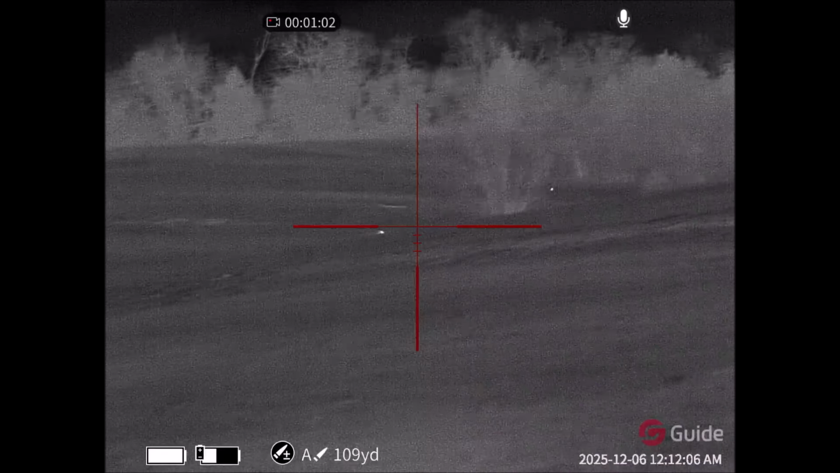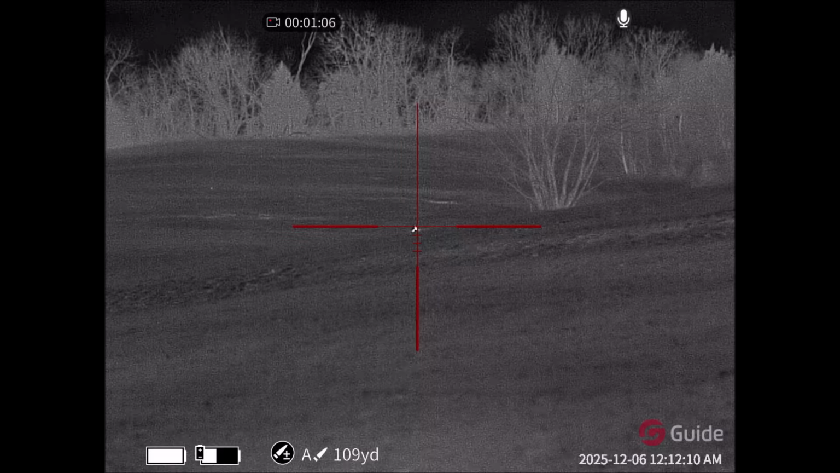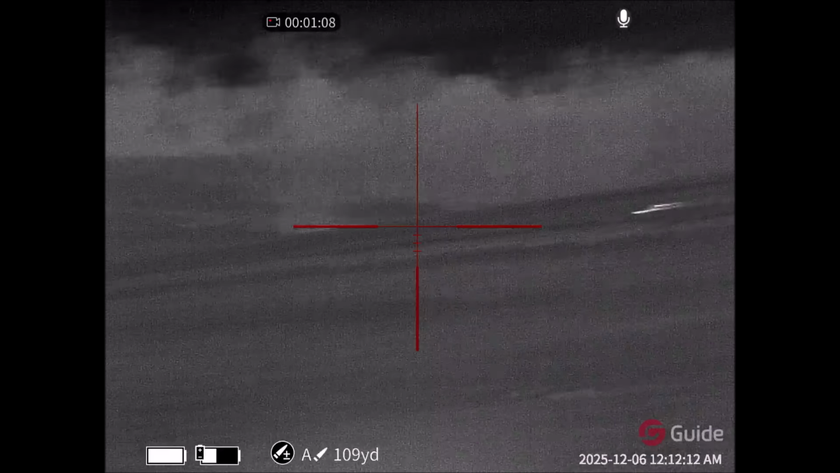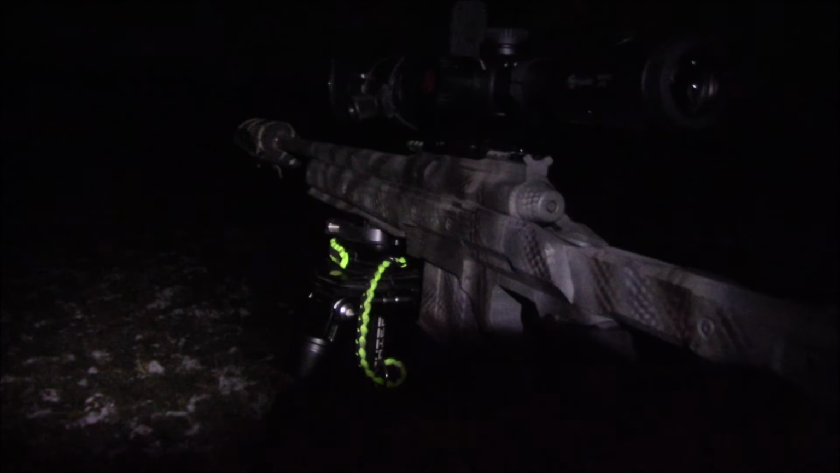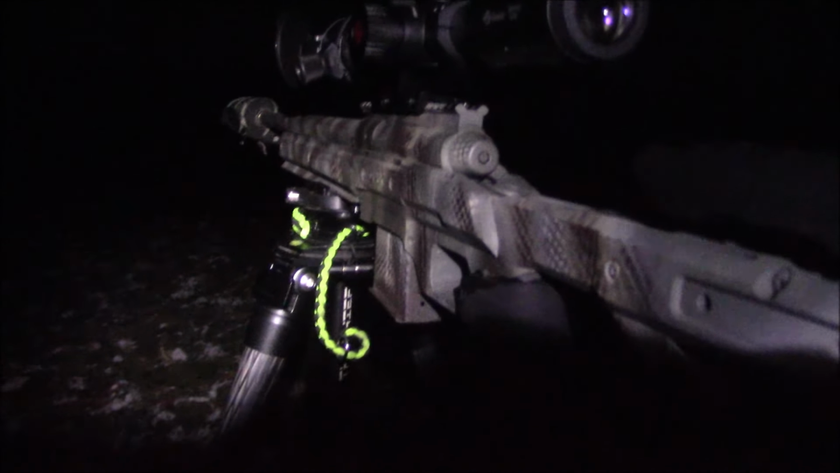I only have one freaking bullet in my gun right now. Oh, man. Alright, guys. Probably the craziest stand I've ever had. Had them howling all around me out here.